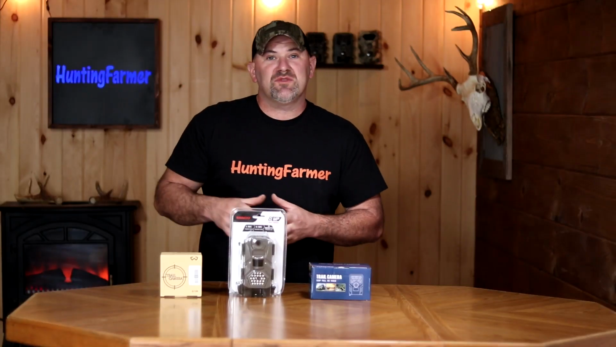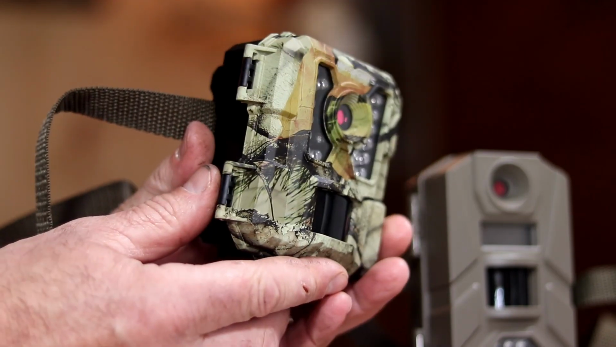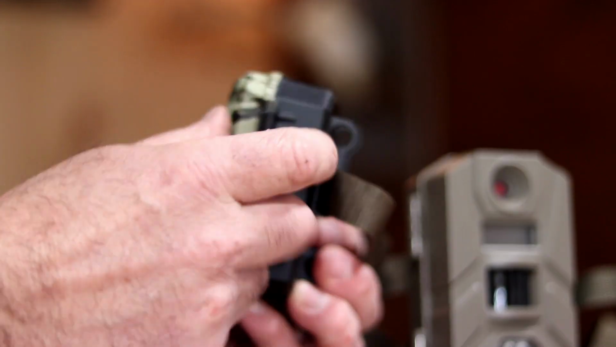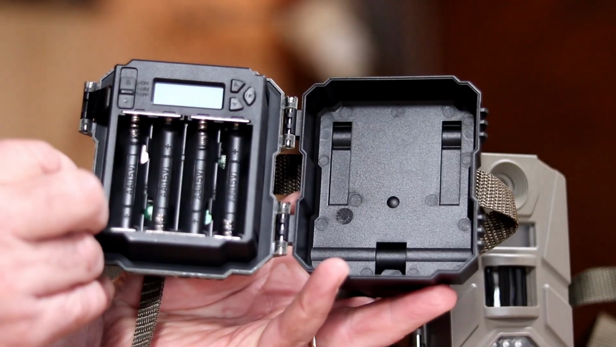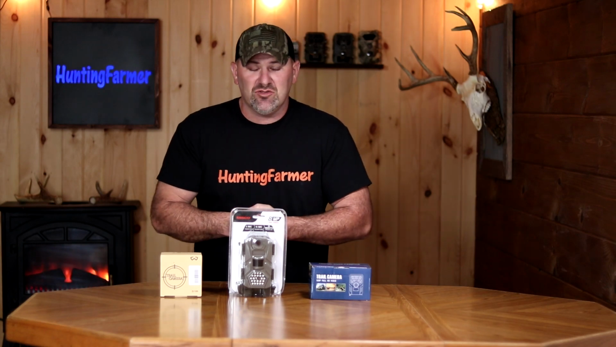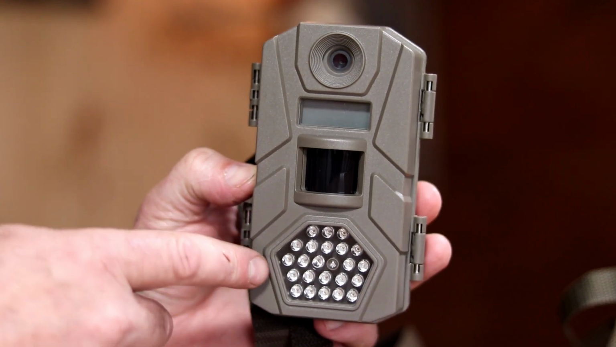First, we have a Whoa Sports. It's a 12 megapixel trail camera. It's capable of taking 1080p video, and this is the most expensive trail camera out of these 3, $34.99. Next, we have the ever famous Tasco 8 megapixel trail camera. Walmart probably sold millions of these trail cameras. This I found on Amazon for